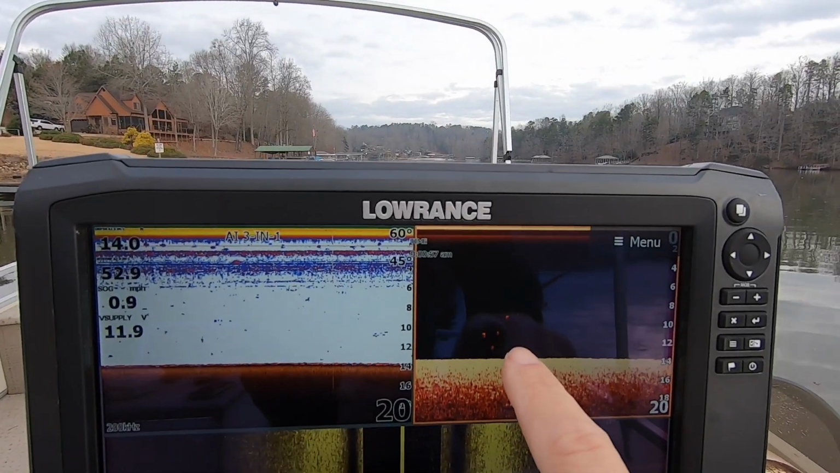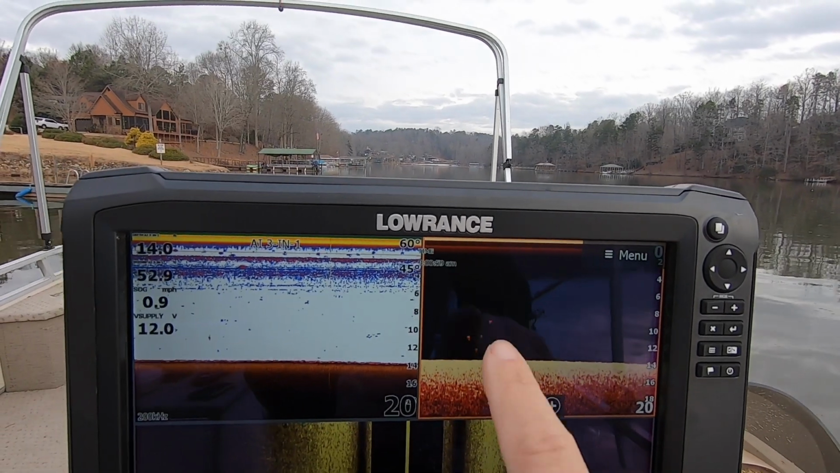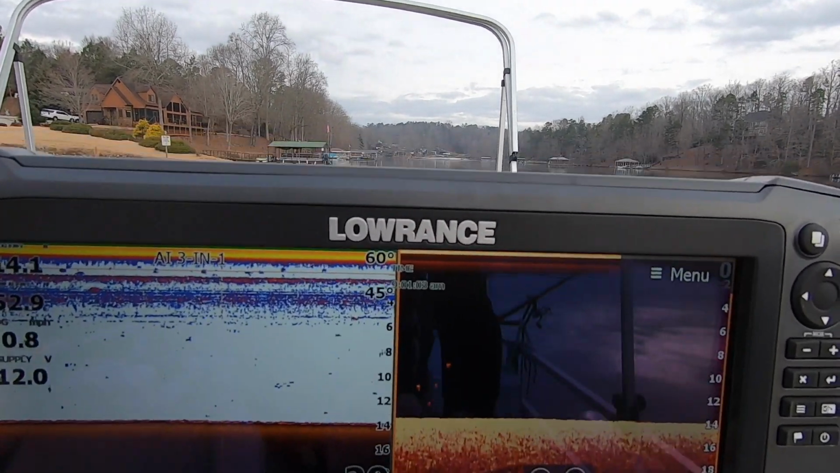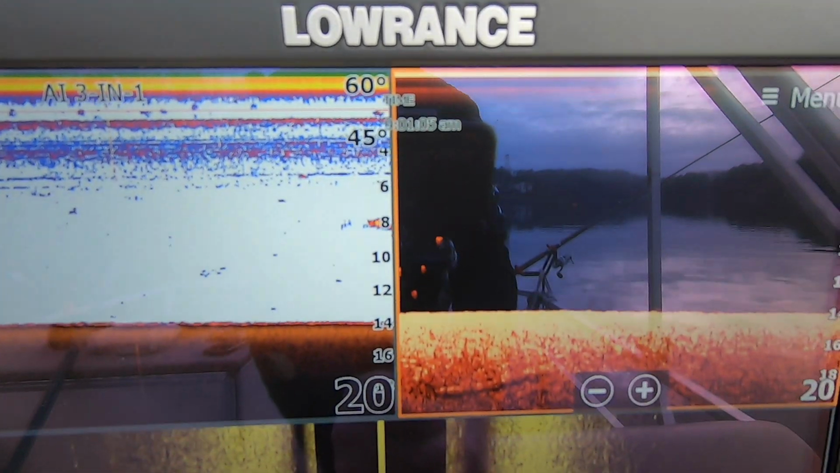And there's some fish on down scan that are right under the boat, about 10 feet down. That's 1, 2, 3, 4. That's how they're going to show up, little dots like that.